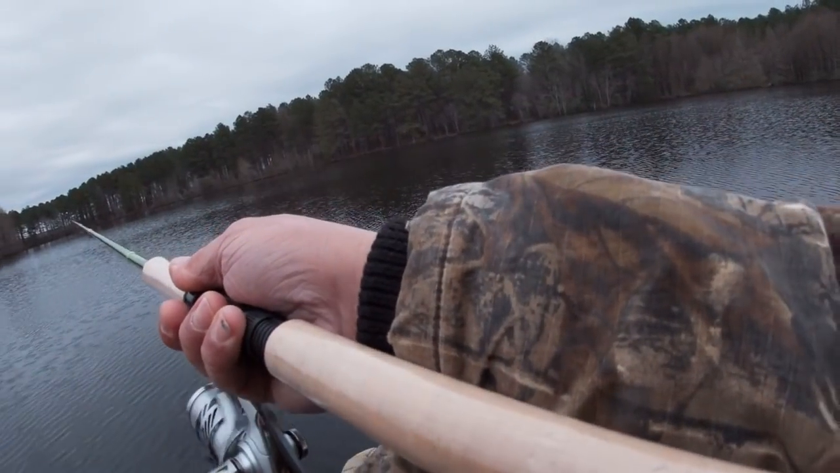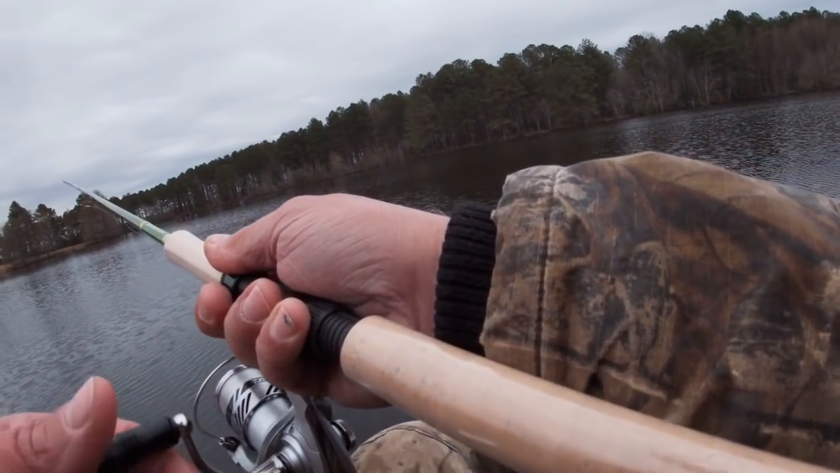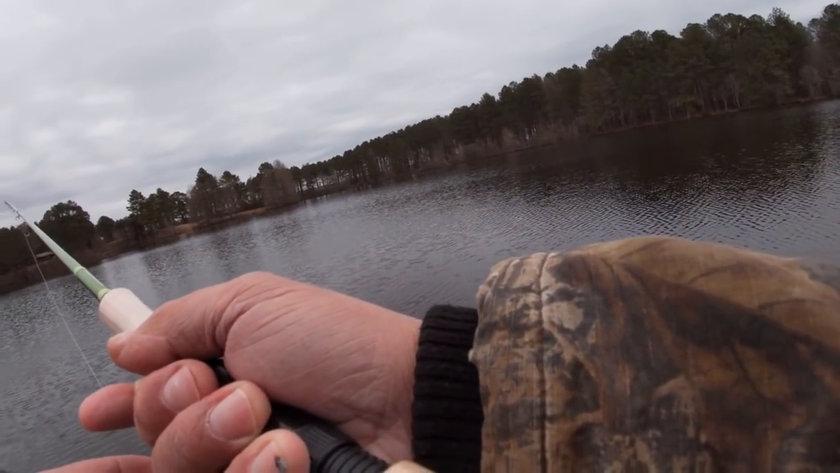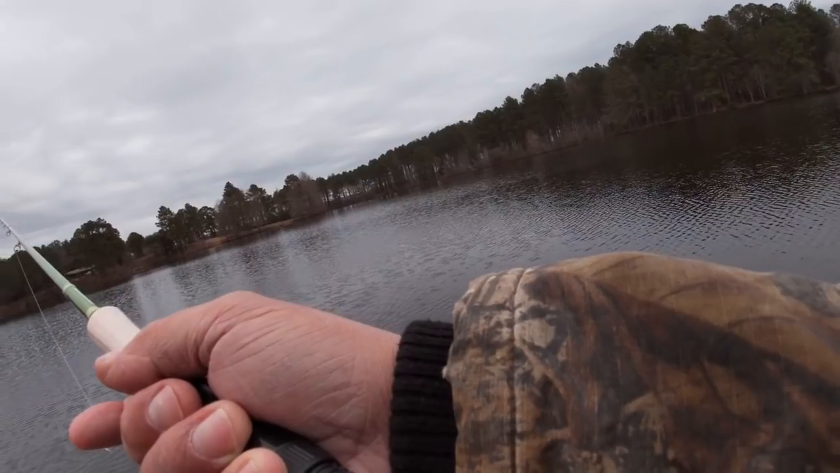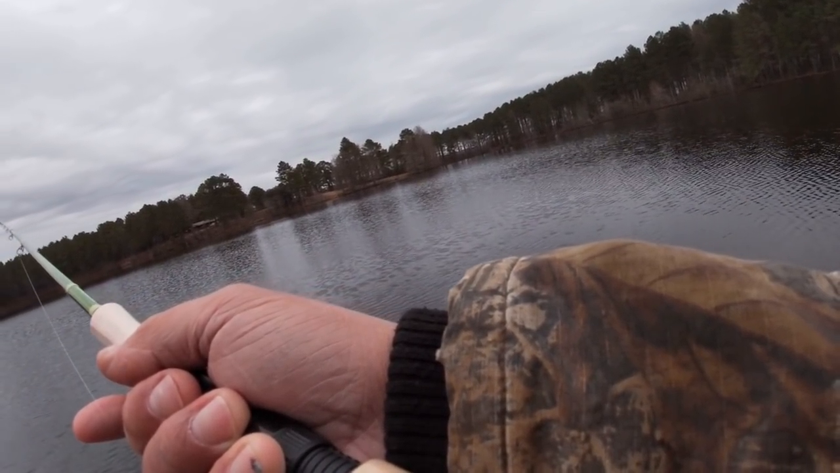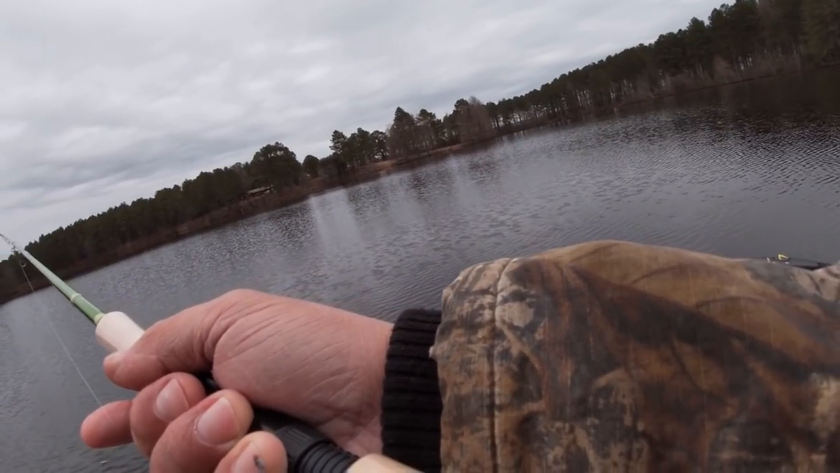Like the wind blew me right off of those fish there. I'm just trying to ease up close to them. They're fairly active, actually. They're moving. These crappie are moving a lot.